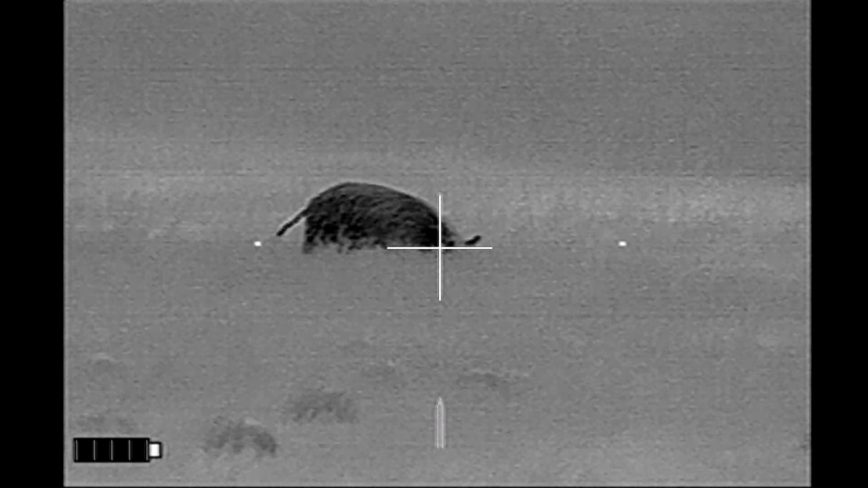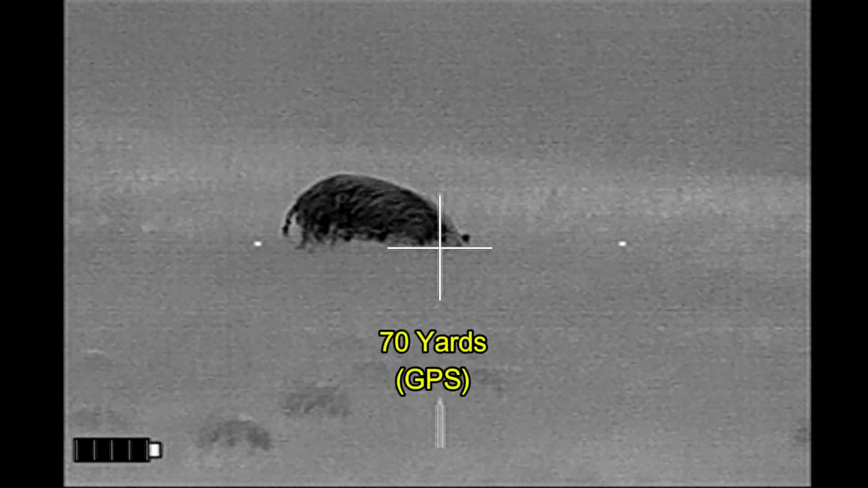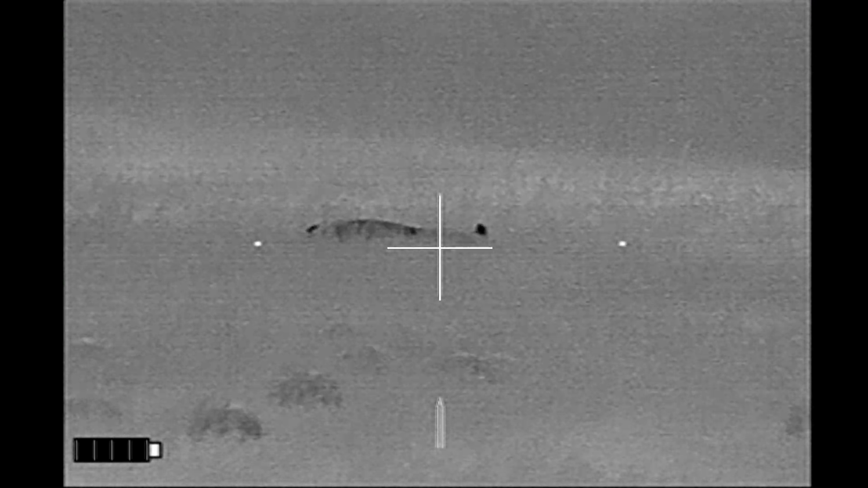And this hog is doing some rooting, but I don't think this is the one hog that's doing all the damage the landowner talked about. But he was doing damage, so he has to go.